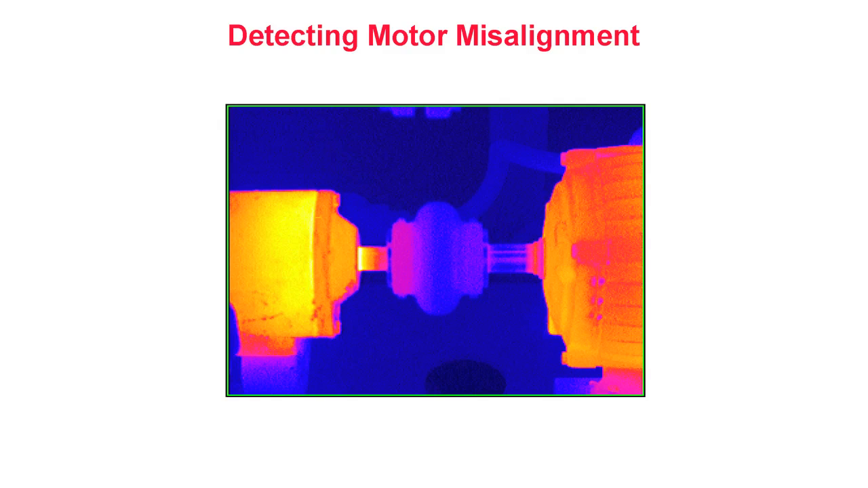Detecting motor misalignment. In this thermogram, we once again see the excessive heating caused by misalignment within a coupled system. We see excessive heat on both the driven device on the left as well as the left side of the flexible motor coupling. Many maintenance professionals are surprised to learn that even the slightest amounts of misalignment cause large amounts of excessive heating within couplings. Such heat can lead to premature failure of the coupling itself, resulting in more frequent outages, more coupling replacements, and higher maintenance costs.